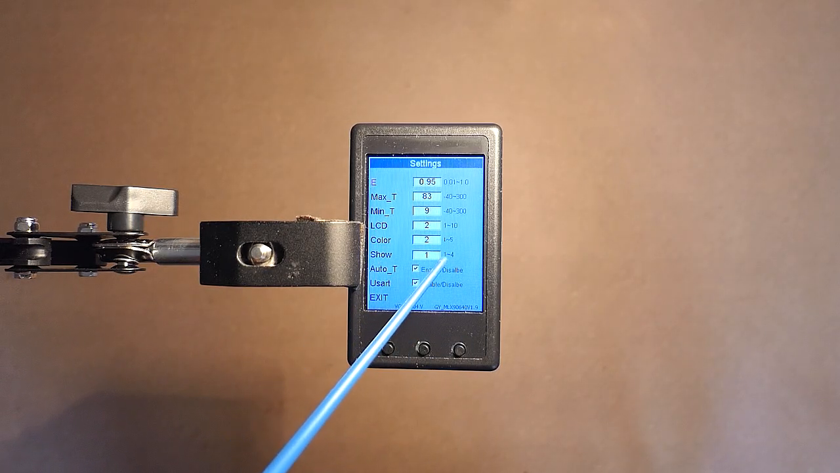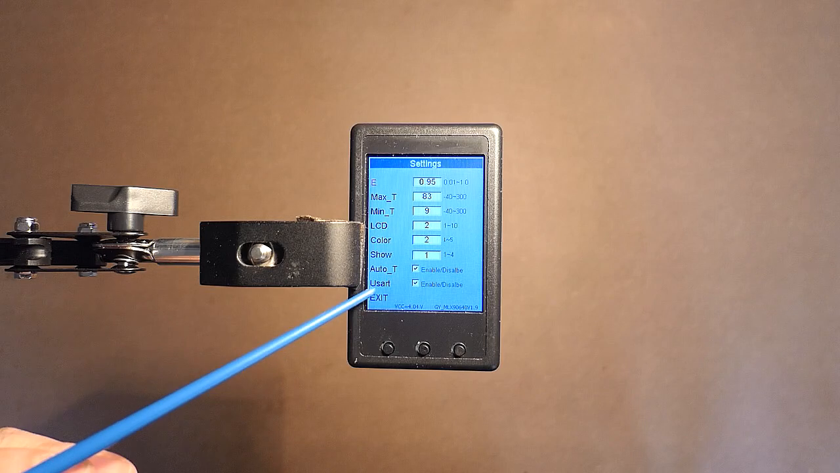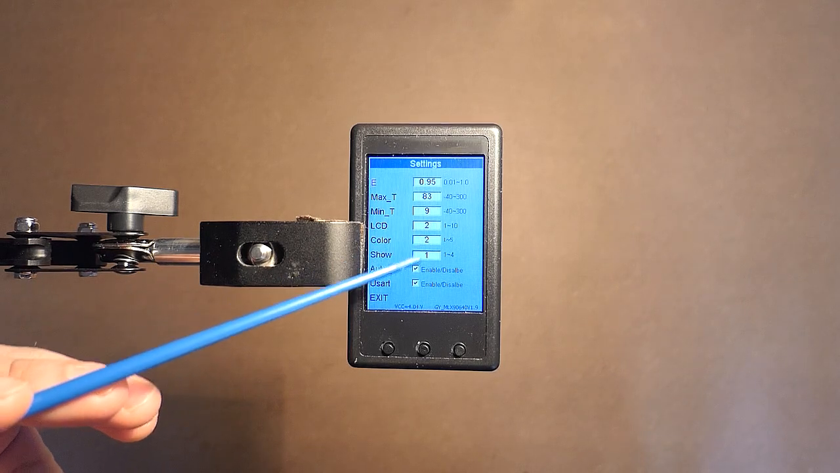Show, this is the accuracy of the screen. Auto temperature. Here we have enabled. And this parameter should be on if you connect this device to computer. But firstly, the quality of the picture is terrible. And secondly, the software is available only in Chinese. Let's check these 2 parameters.